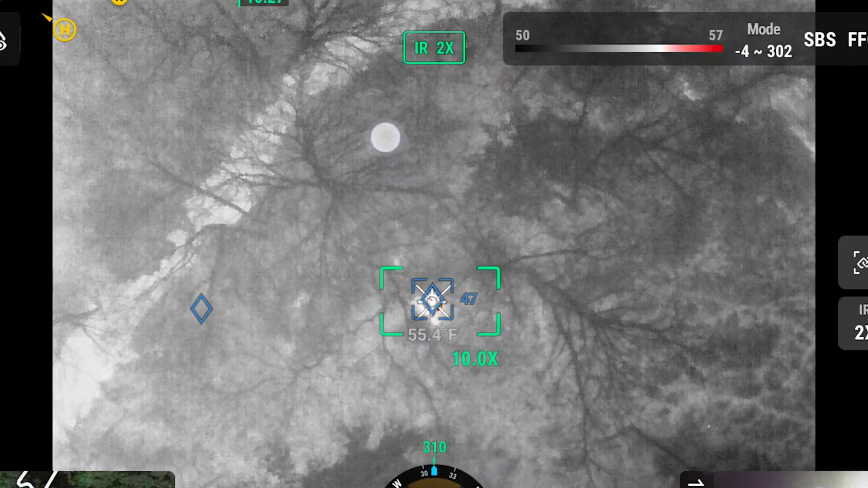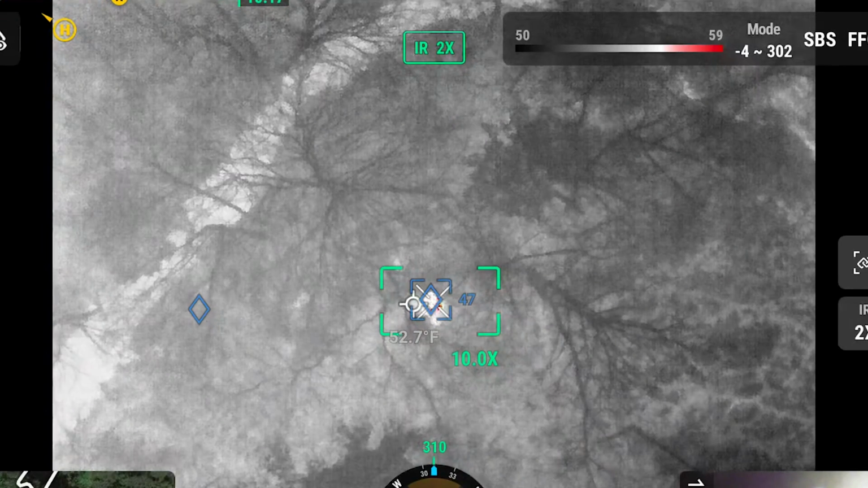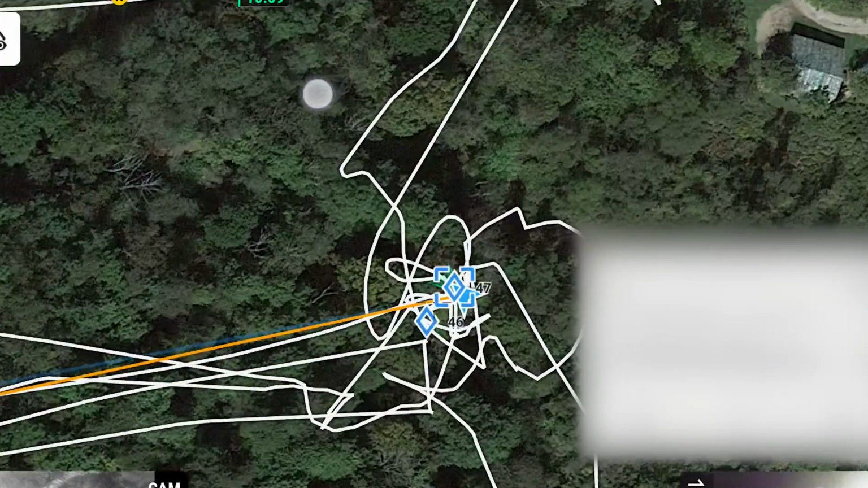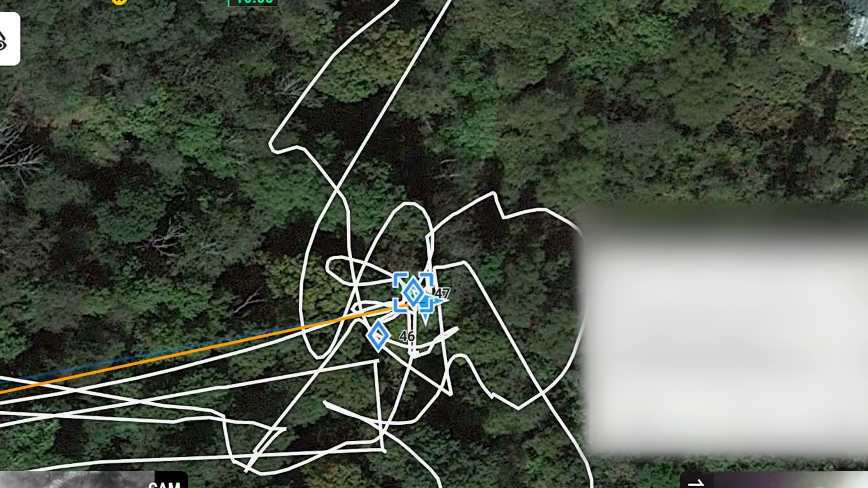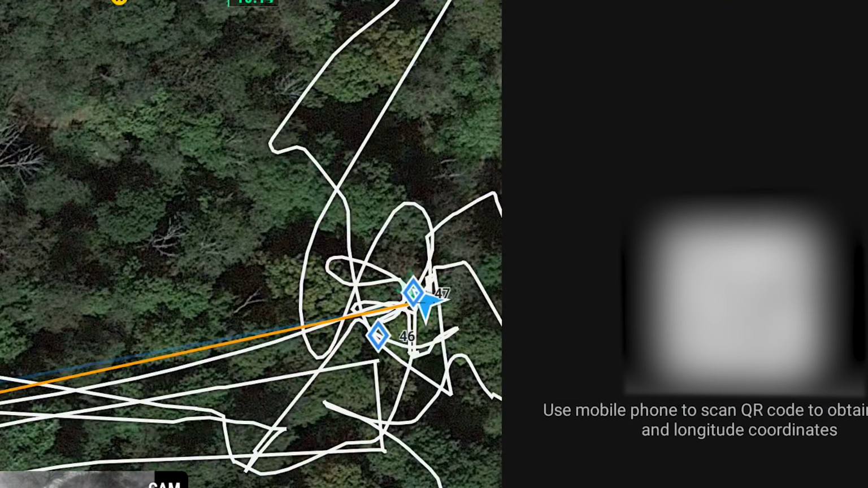We can drop a pin on this location, go in, check to see if it's your deer, and if it's not your deer, we can just back out and go again in the morning when I'm pretty sure we're gonna have overcast skies, so I don't have to use my spotlight, and we can continue the search. Totally up to you guys.